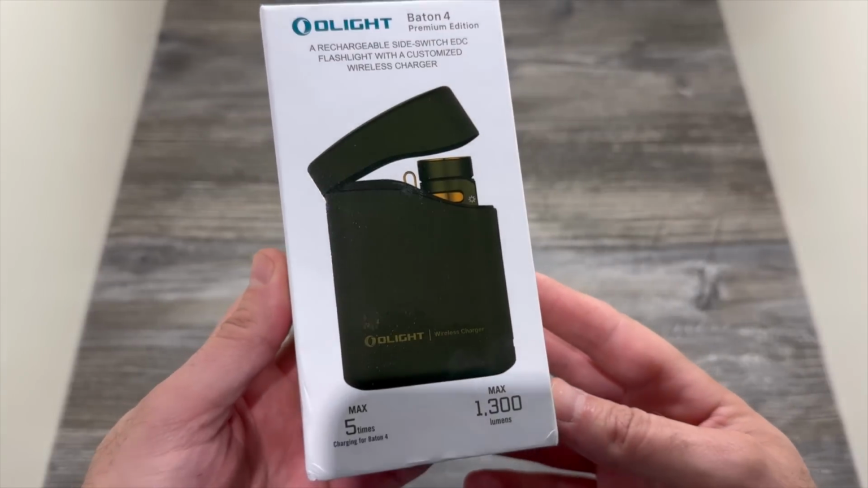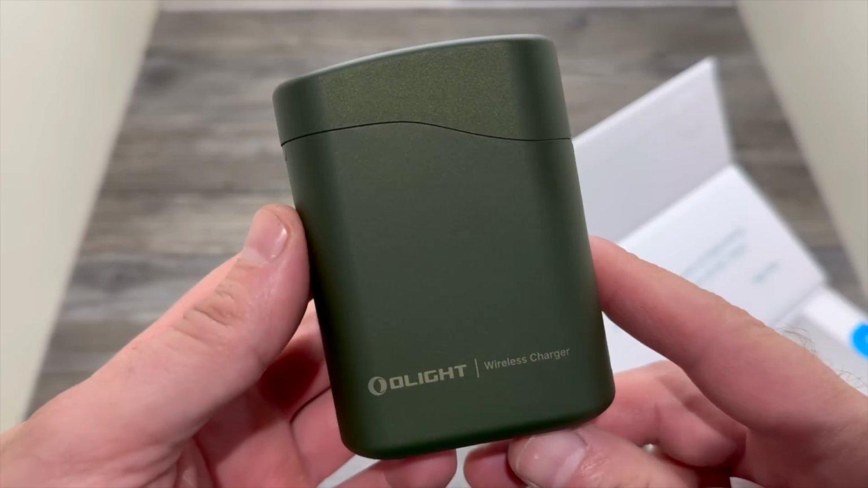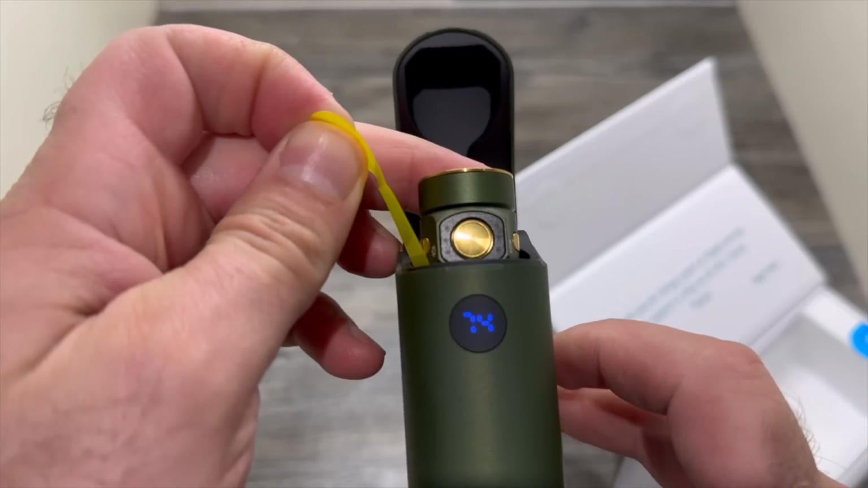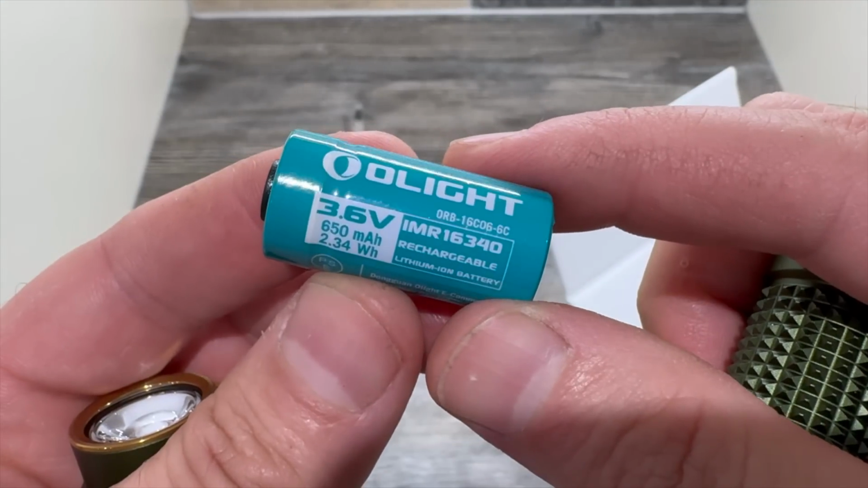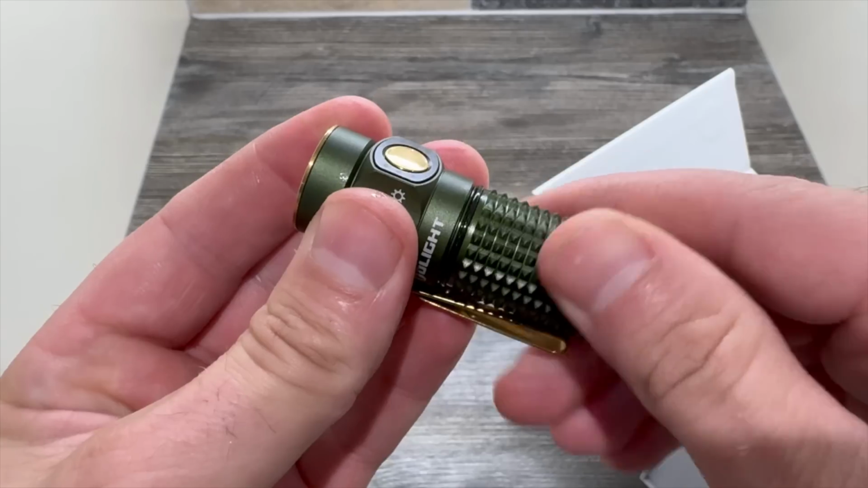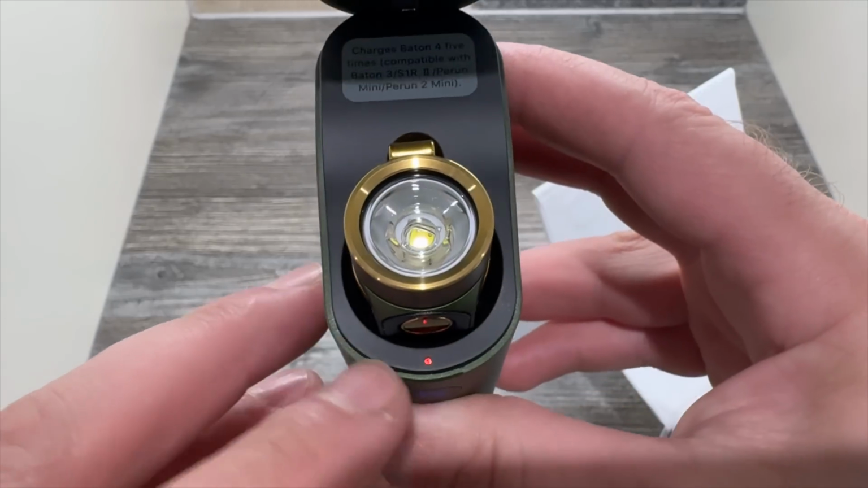The Olight Baton 4 is the updated version of the Baton 3. We'll have a look at that comparison very shortly. In this stunning matte green and gold trim, the powerful small torch is powered by an IMR 16340 650mAh battery. The case's 5000mAh battery is enough to fully charge the torch 5 times, meaning it's great for weekends away, off-grid or wherever you don't have access to power.